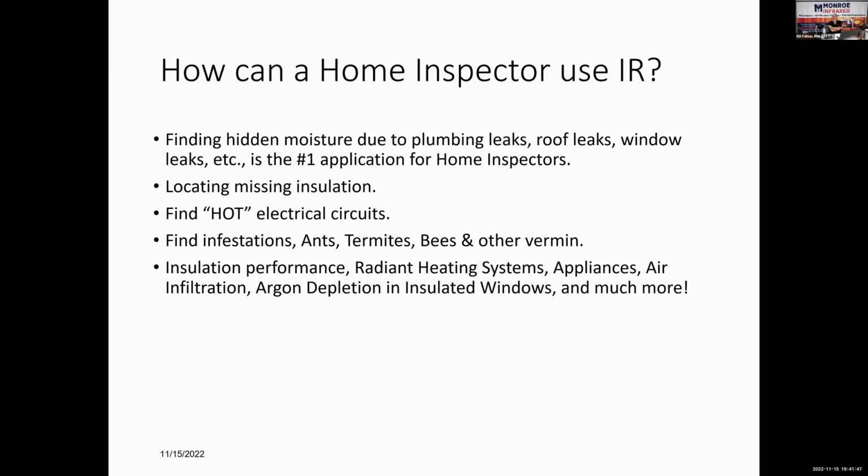it's not a matter of if, it's a matter of when you save someone's life using infrared by inspecting the electrical system. This is why Hartford Steam Boiler Insurance Company and FM Global mandate that their commercial and industrial clients have infrared done on their electrical systems every year, every other year, or every third year, depending on what kind of facility it is. So in order for them to be a client of those insurance companies, they have to do the infrared periodically.